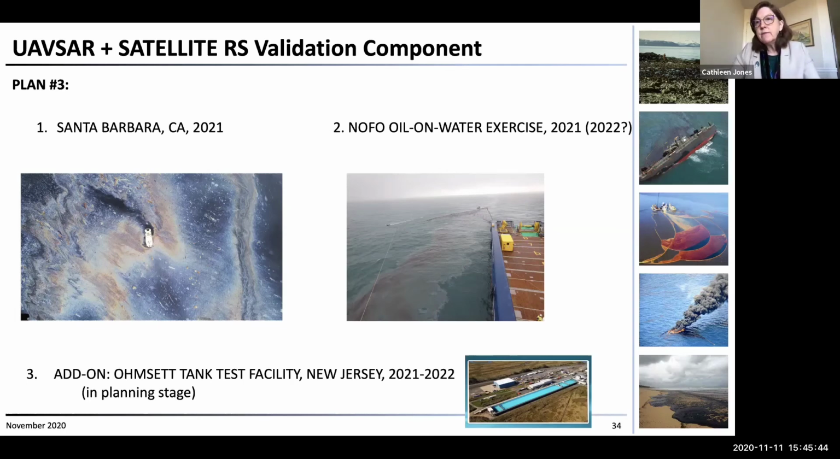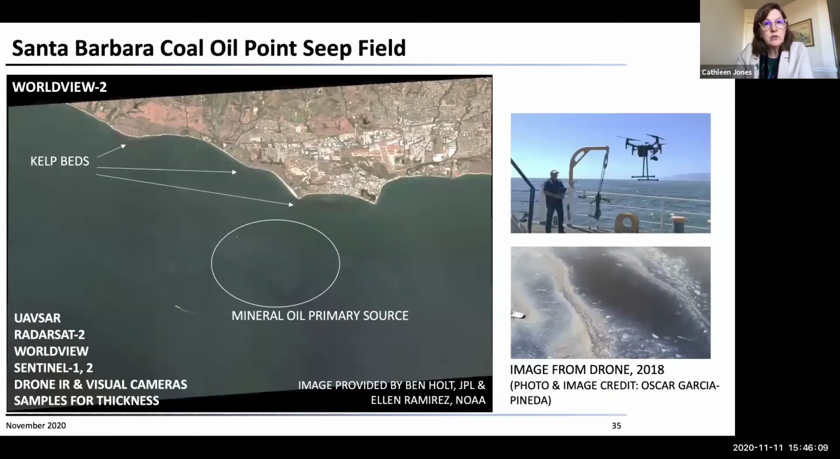The Norwegians have not decided yet whether they're going to have a 2021 exercise simply because of the uncertainties with COVID. But on the positive side, we now have funding also to do imaging over the Ohmsett oil spill test tank in New Jersey. So that's what we do next. So I have a few minutes. I'll just show a few more slides.